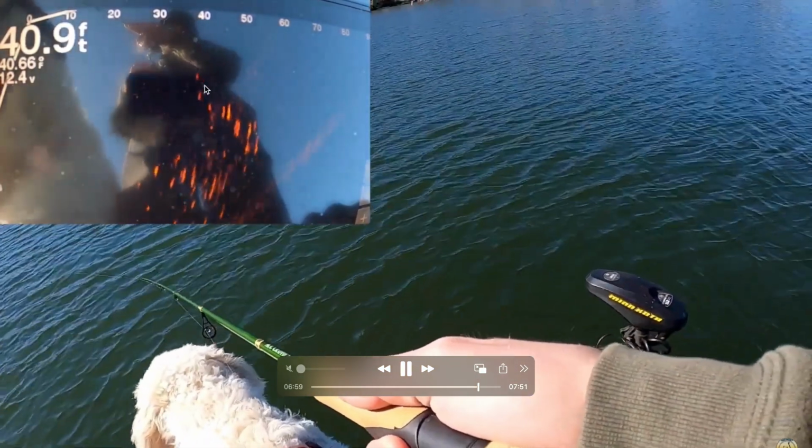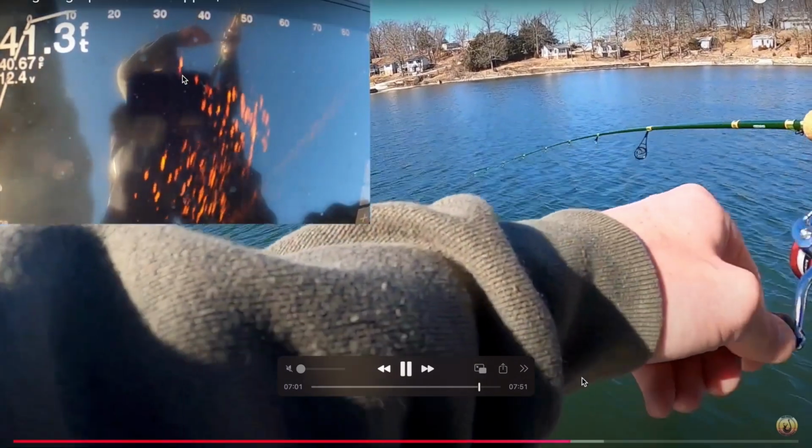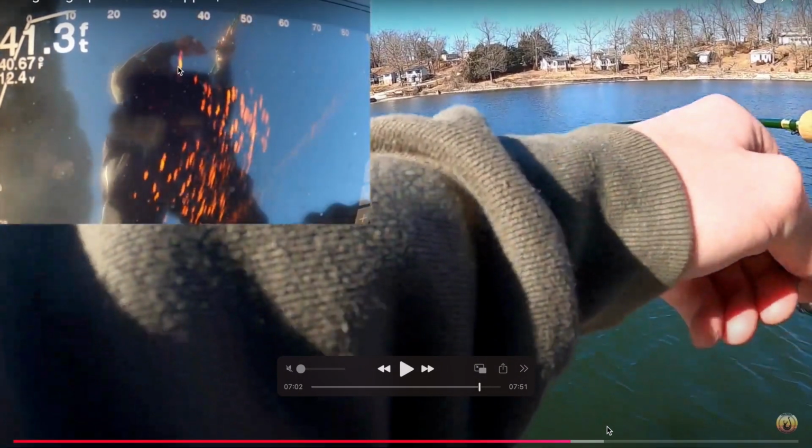So here it comes. There I am hooking up with it, and I'm starting to pull it out of the school. So this is the fish right here that's currently hooked. These are some other ones that are following.